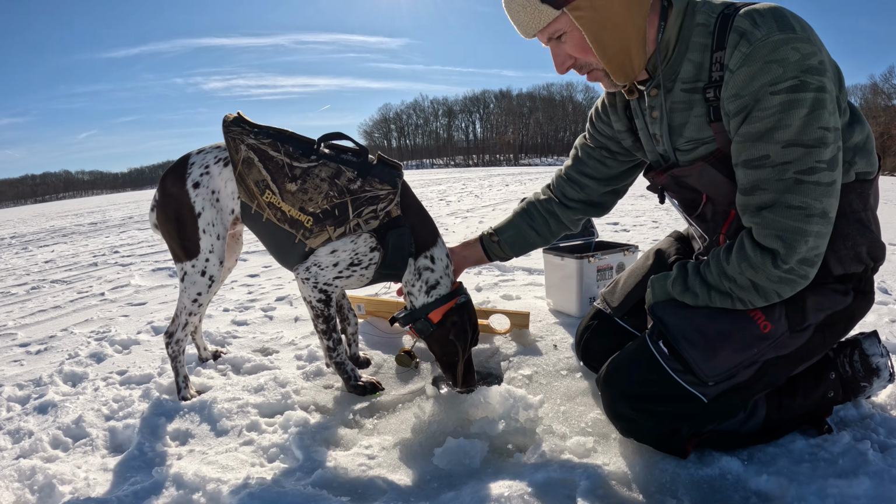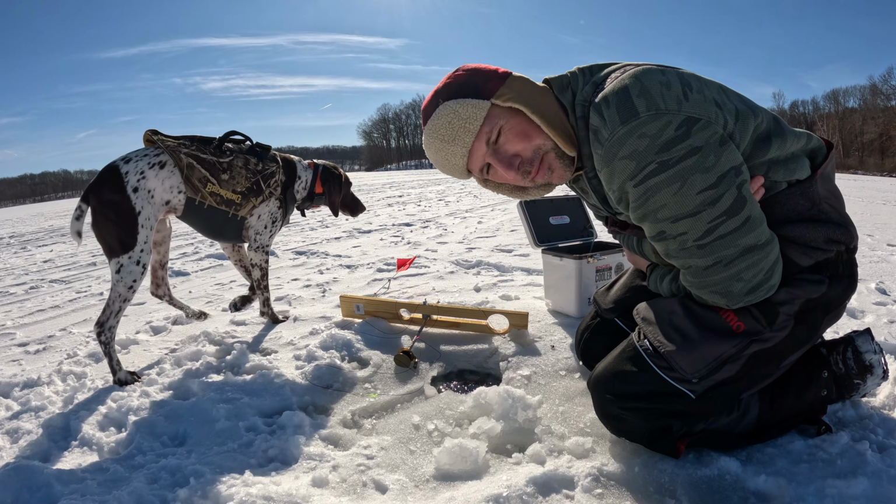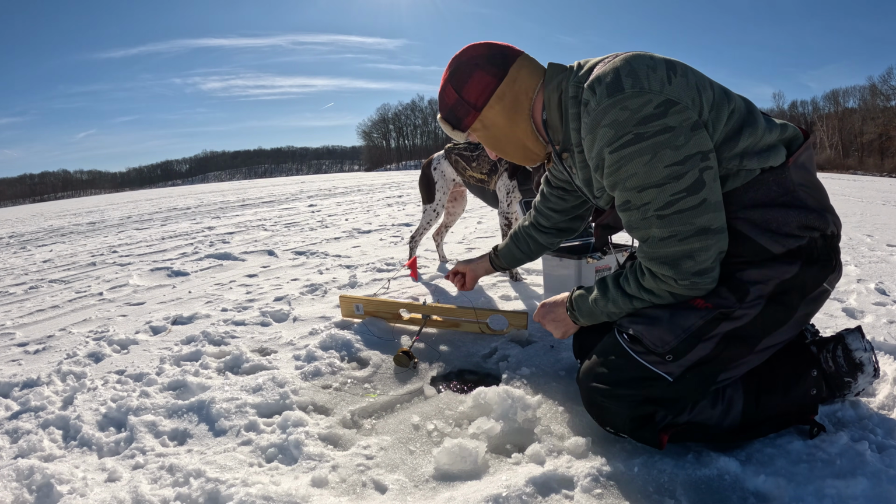Be real careful on those small ones. You don't want to get their backbone because they'll die immediately. So just got to hook them right on the top of the back.